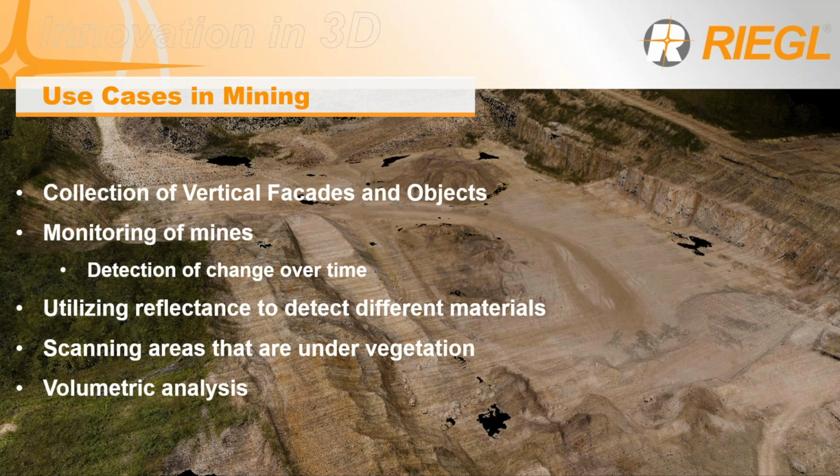Due to the high reflectance values that we calibrate these scanners with, we're able to easily detect these in the point clouds. Scanning areas under vegetation, such as sites that may not have been active in a while that need monitoring, is easily done with the 32 points per square meter, as well as volumetric analysis with these scanners.